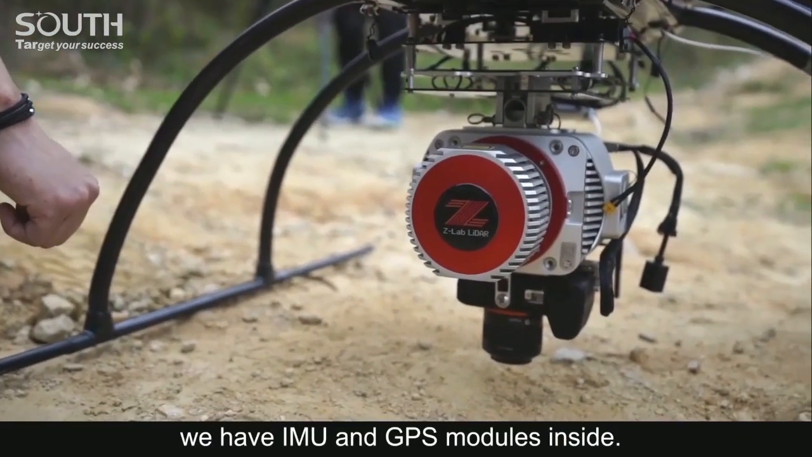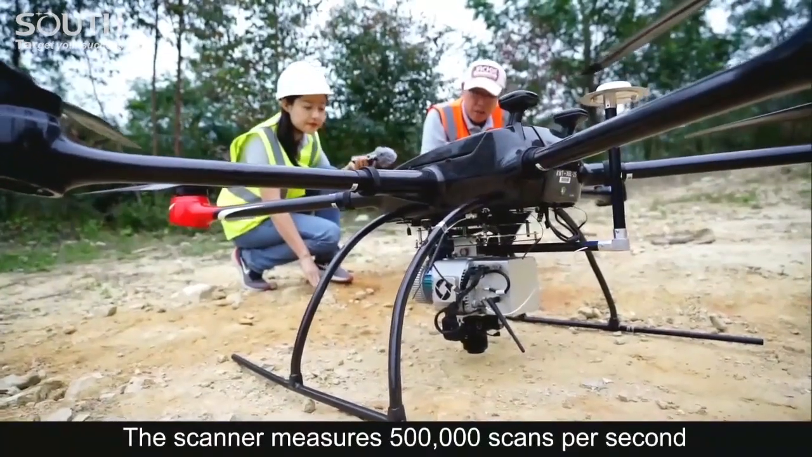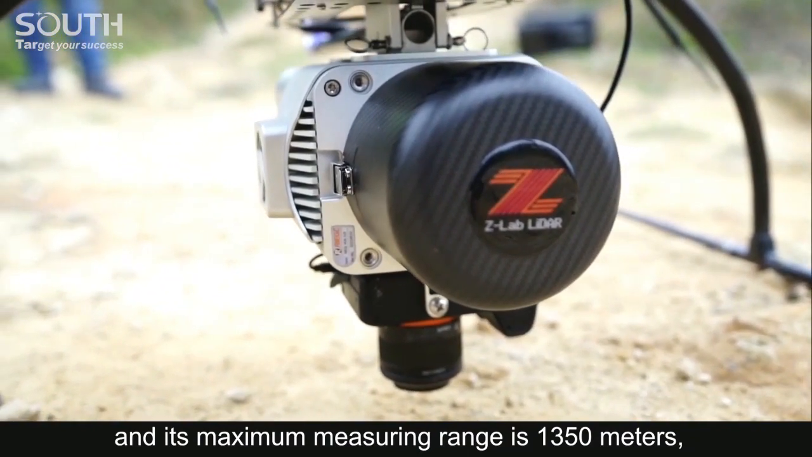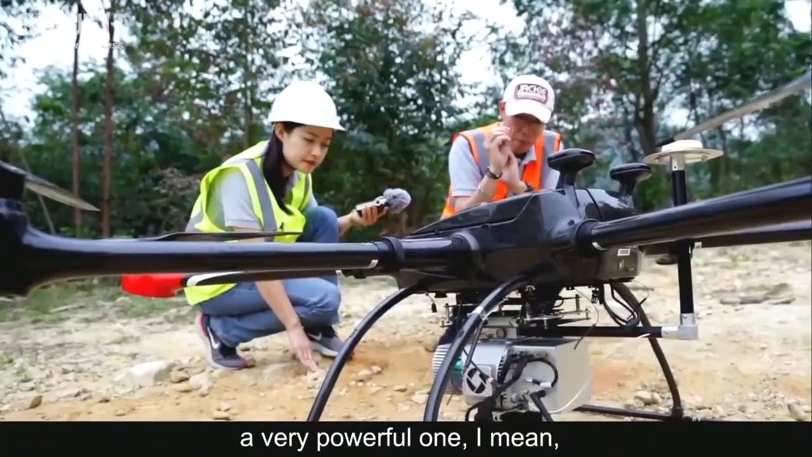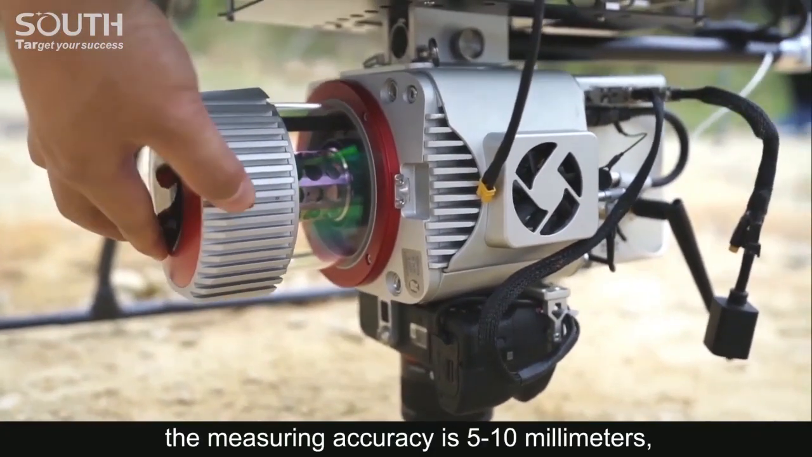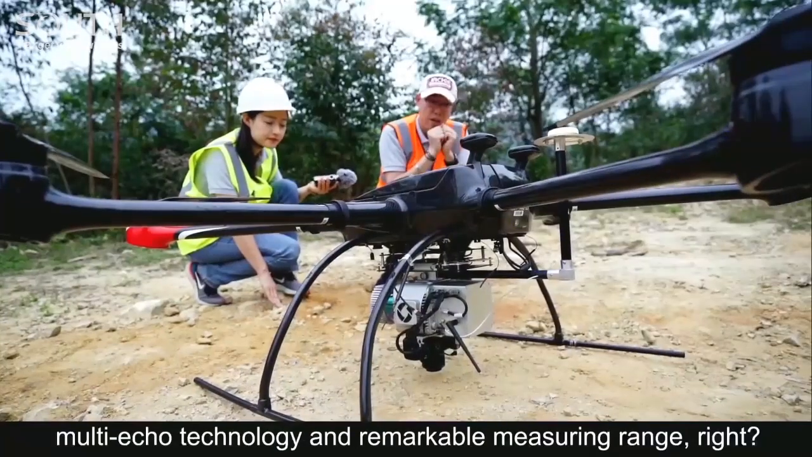The scanner measures 500,000 scans per second, and its maximum measuring range is 1,350 meters. A very powerful one. The measuring accuracy is 5 to 10 millimeters, with single beam, multi-echo technology and remarkable measuring range, right?